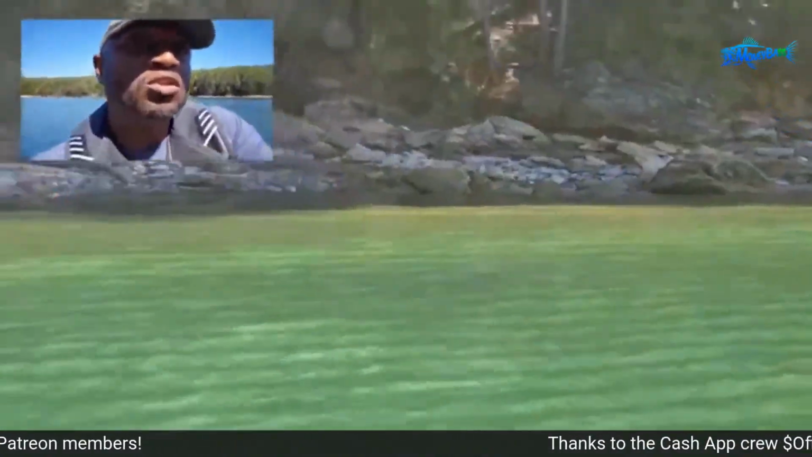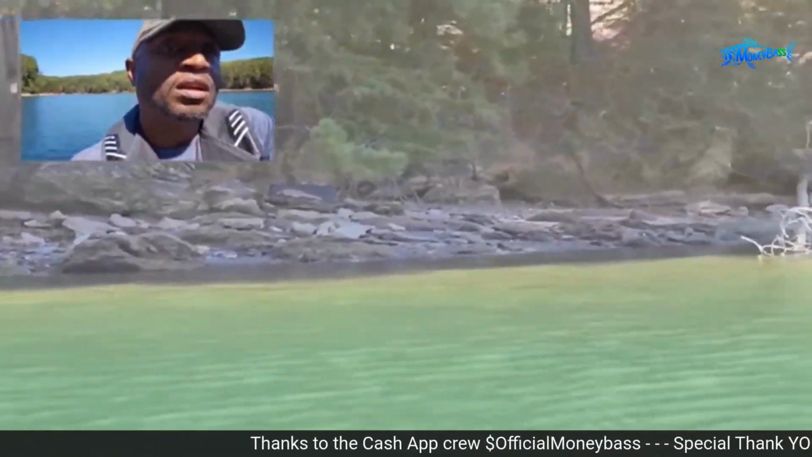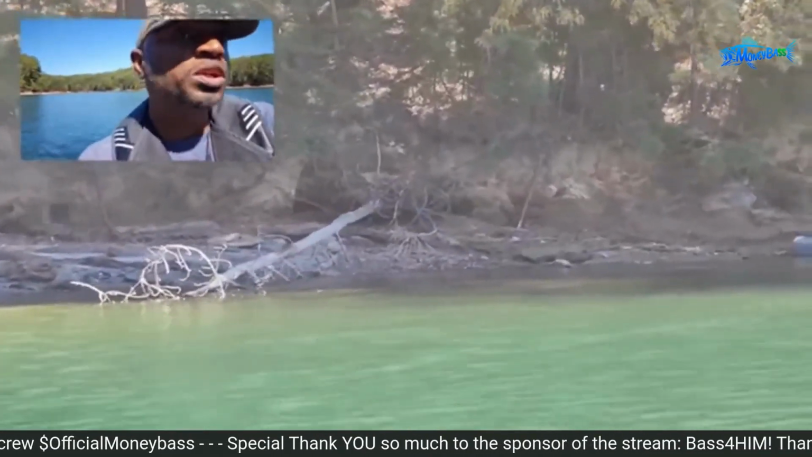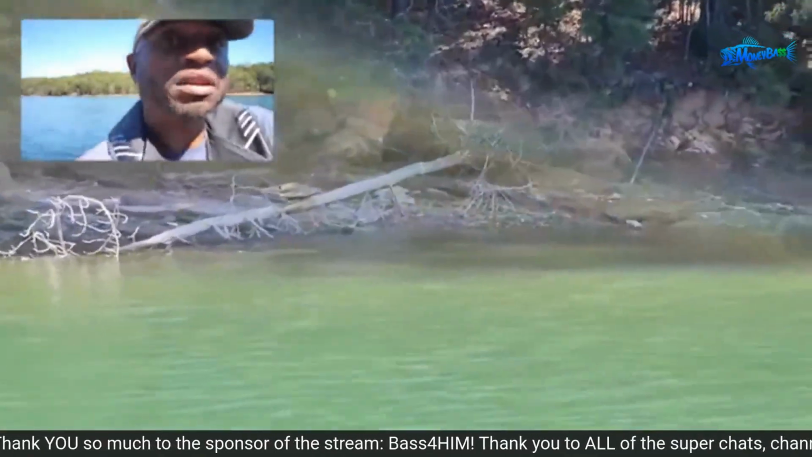So there we go. Let me just zoom back in. Okay, there we go, guys. You can see the rocks right there. There's another laydown, and if you take a look at the back of that, that is normally completely under the water. So you would not even see that unless you know how to use your electronics. Maybe that 360 or something like that would catch it.